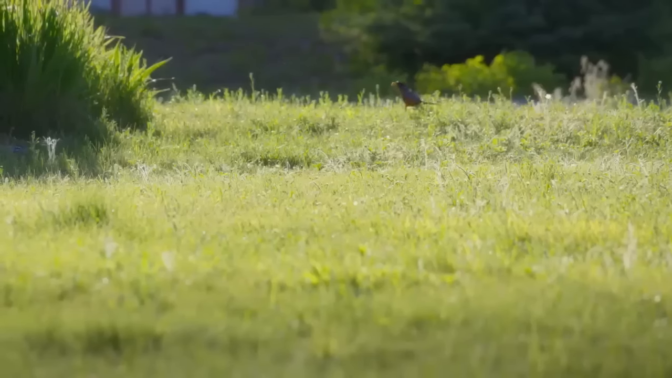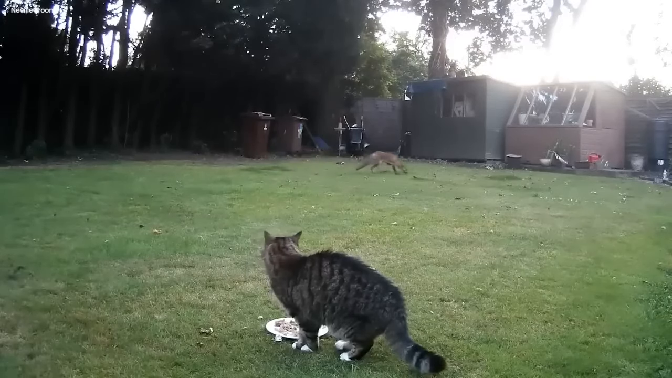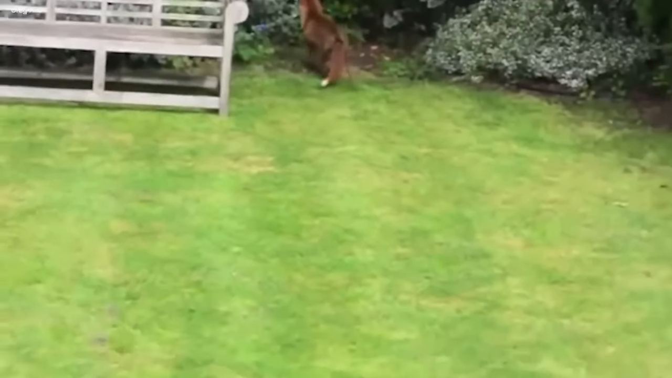Mysterious fox and cat. In the daytime, something strange happened, and a camera was there to capture it. There was a cat all black and sleek, and a fox bright red like a flame. They were in a garden. It seemed like they were in a mysterious showdown. There was another fox like a twin, making things even more puzzling.